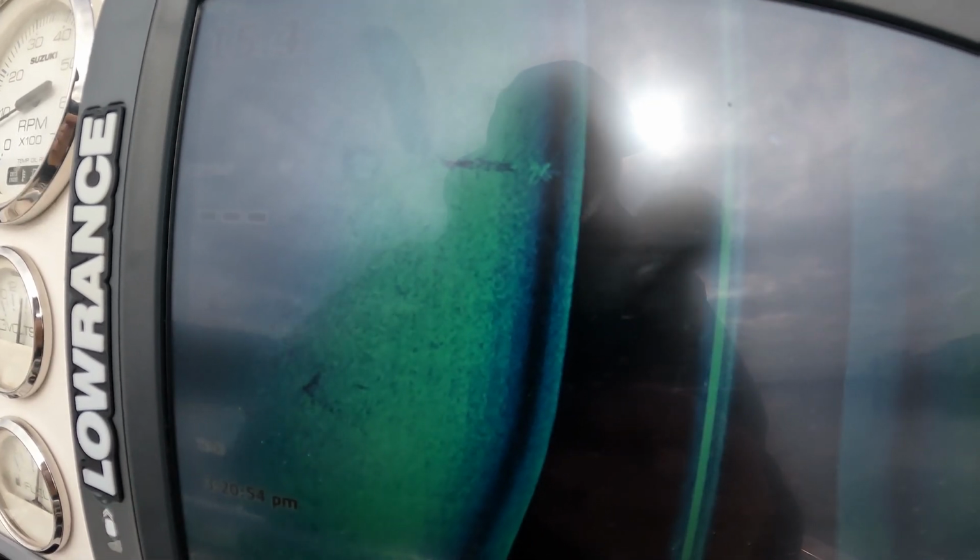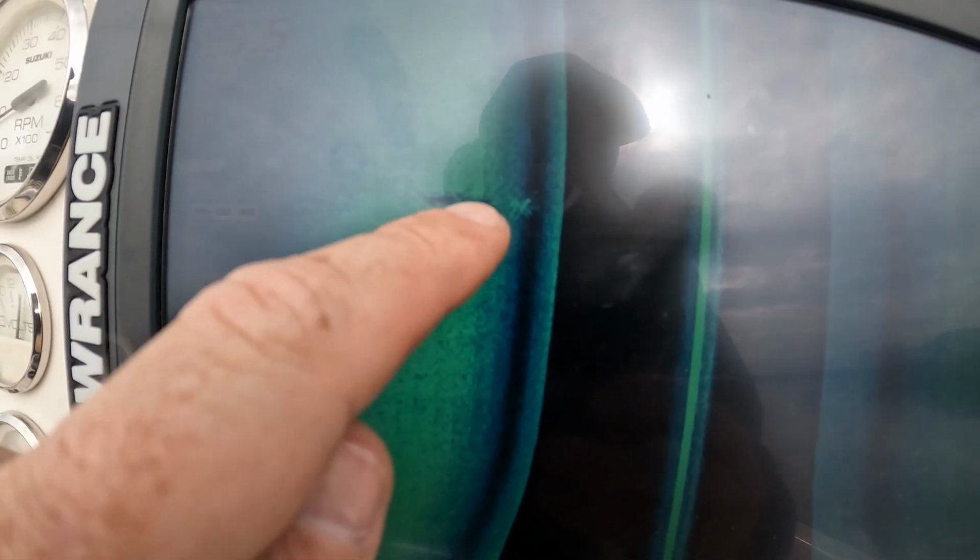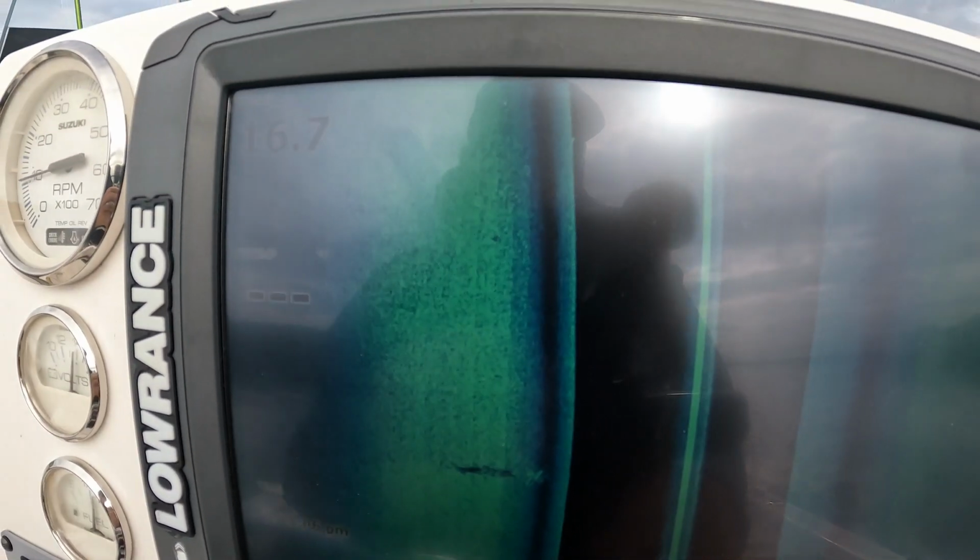This is some type of cover right there, a brush pile. Right there is a brush pile. It's down at the bottom. Trying to keep the glare off the screen, but that's not really working all that great because I got the sun behind me. Of course, hopefully you can see some of the stuff that I'm trying to point out.